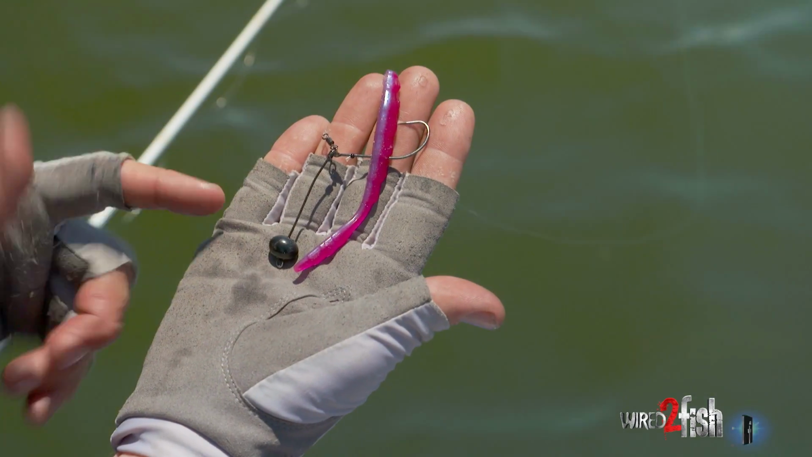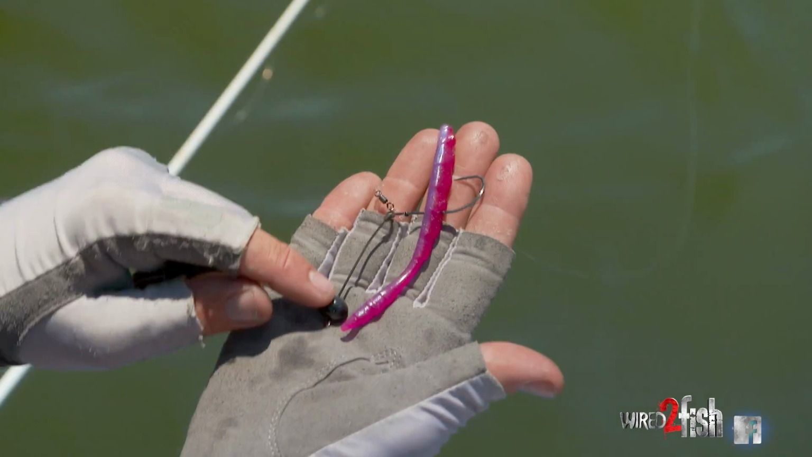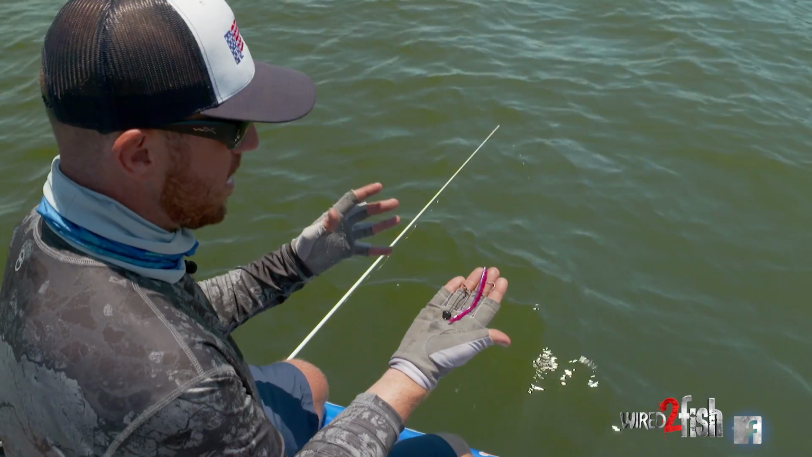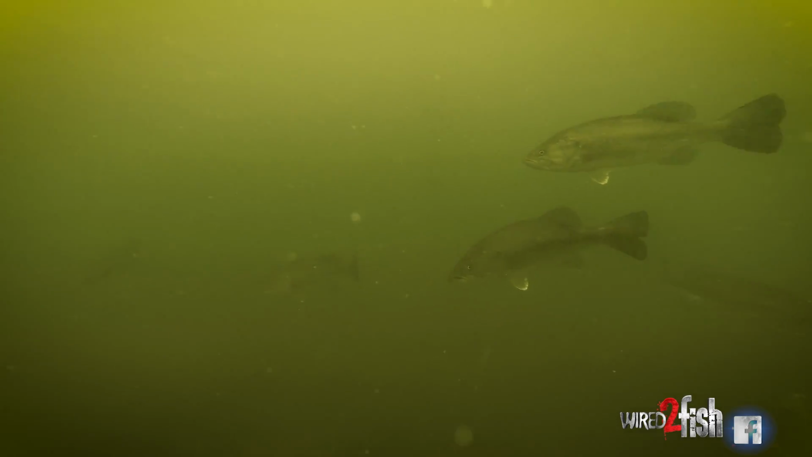This is actually a 1/2 ounce tungsten rugby weight, but you can go up to a 1 ounce with it. So it just sort of keeps it on the bottom. Especially when you're fishing deep fish, it allows you to keep that bait on the bottom. Different application, different technique, but there you go. We definitely know that's bass. Let's see what else we can get to bite.